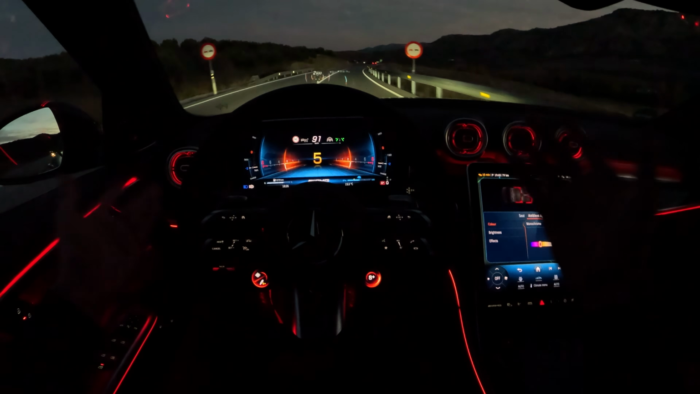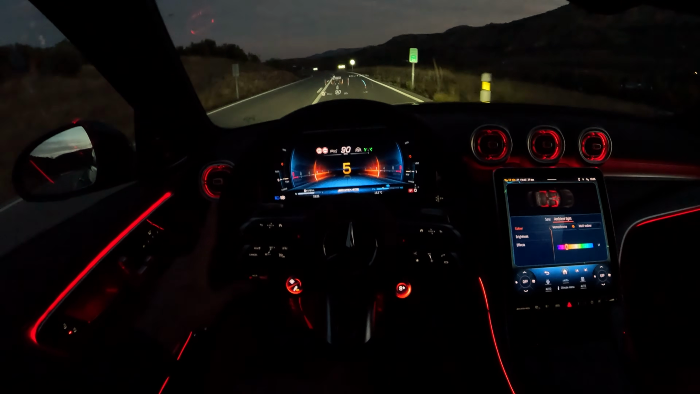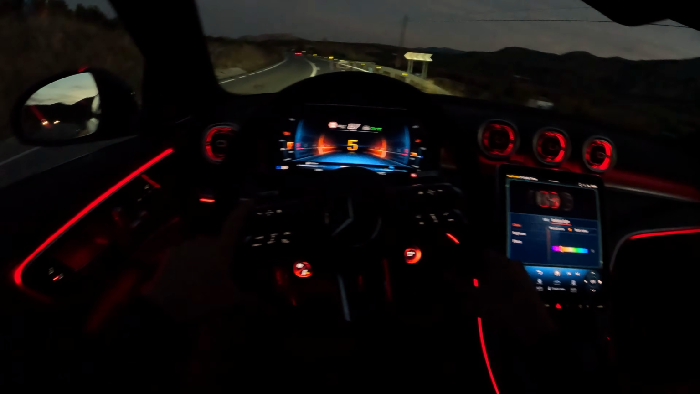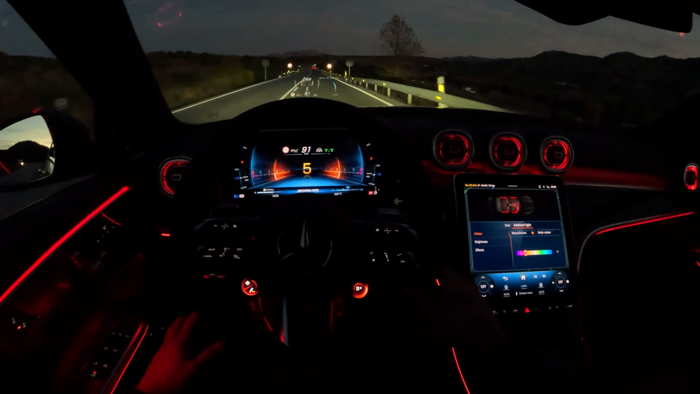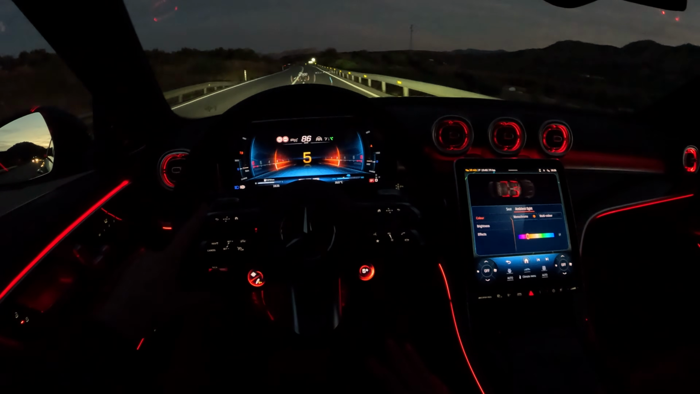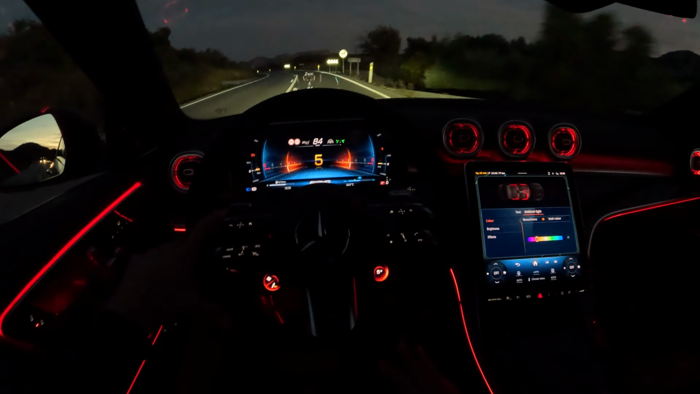So what would you guys prefer? A car with less performance but more sound, or something that beats everything on the Nürburgring but is not that emotional? It's really something I would love to hear from you guys. All in all, guys, I hope you enjoyed today's drive inside the new C63 SE Performance. I'm really looking forward to reading all your comments.